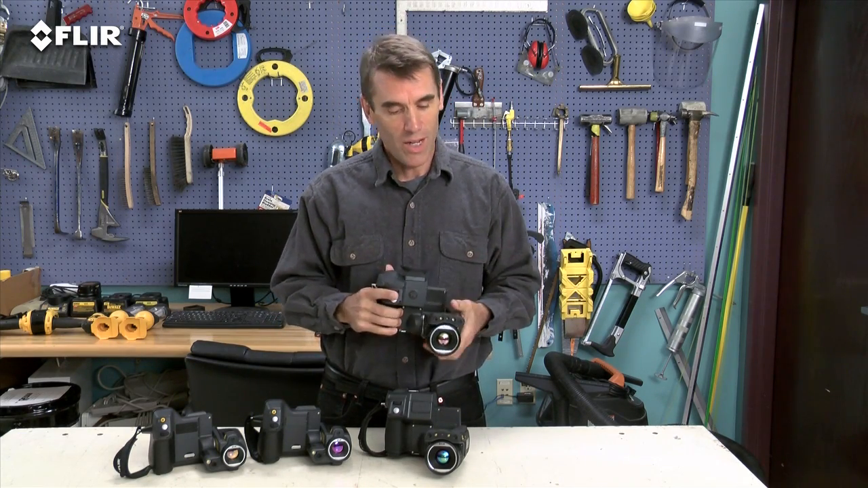Lots of great features here to help you out, especially when you've got a huge checklist of thermal imaging to do and reports to get out. Now, if these are the kind of high-performance and high-resolution thermal cameras that you've been looking for, you definitely want the T-Series.